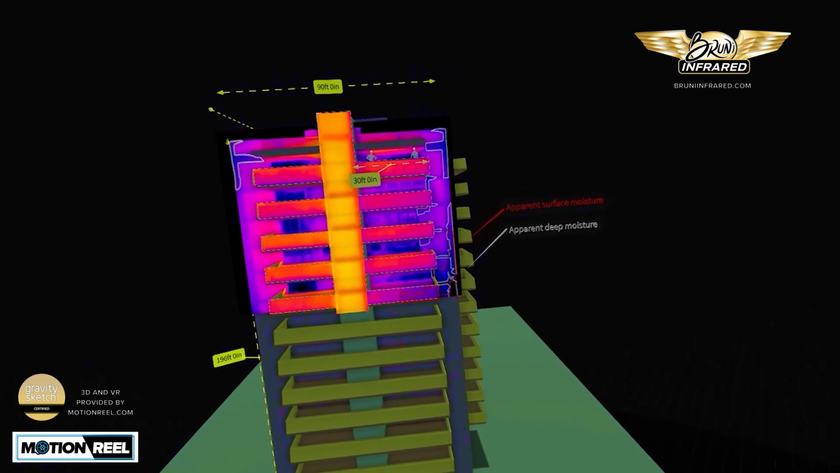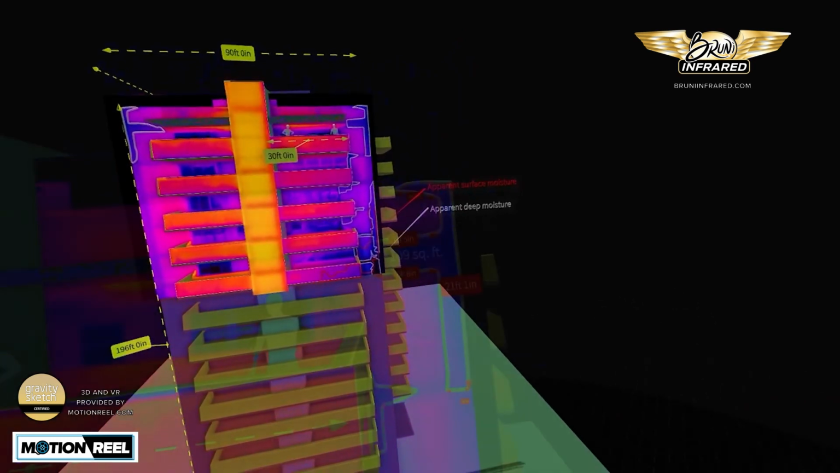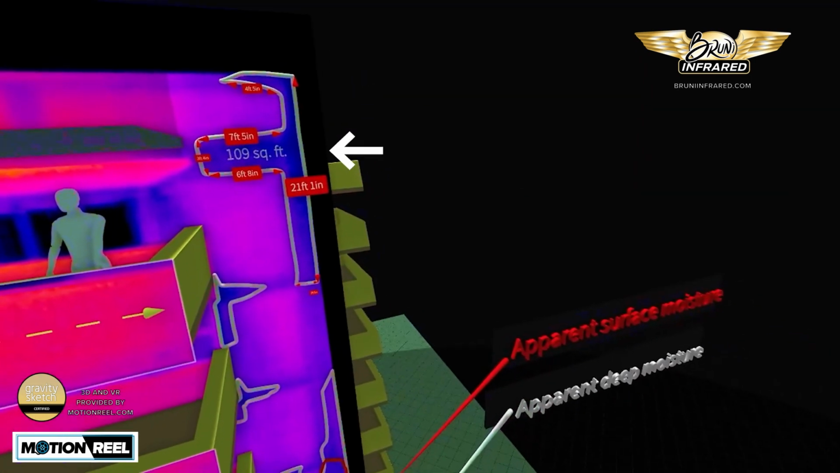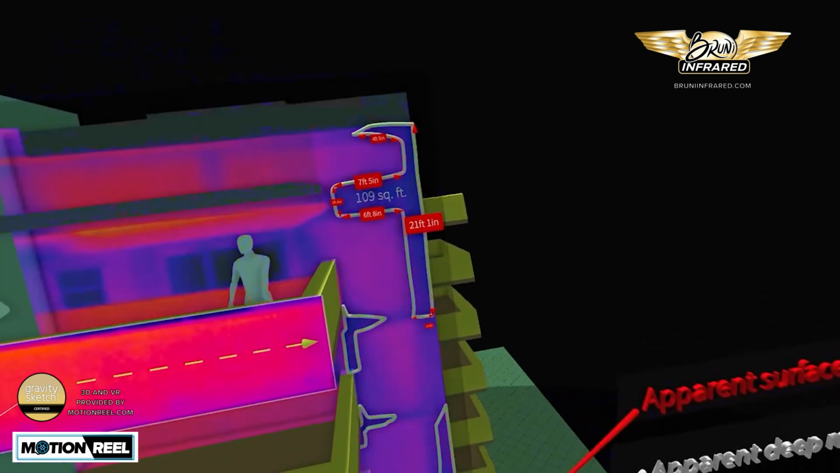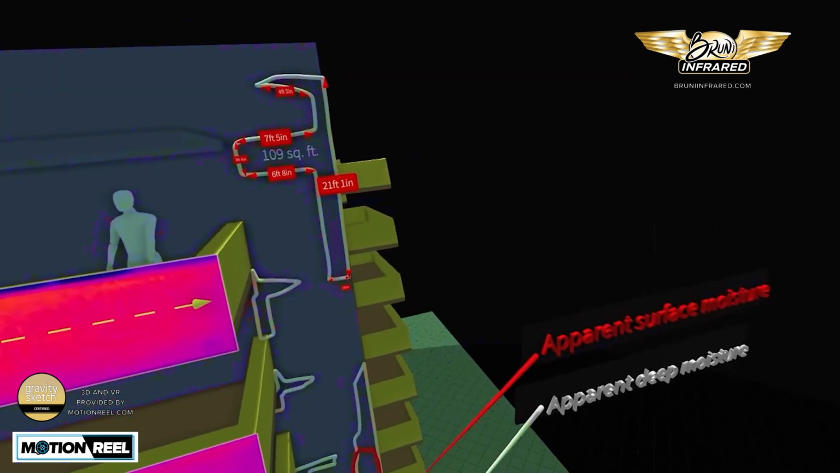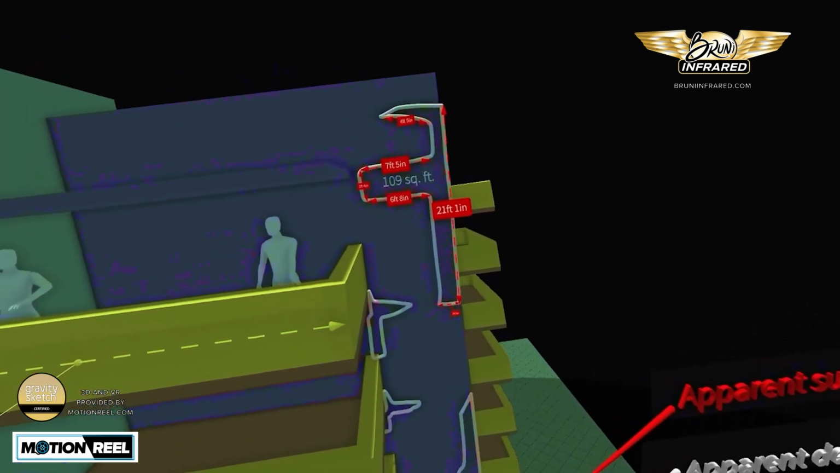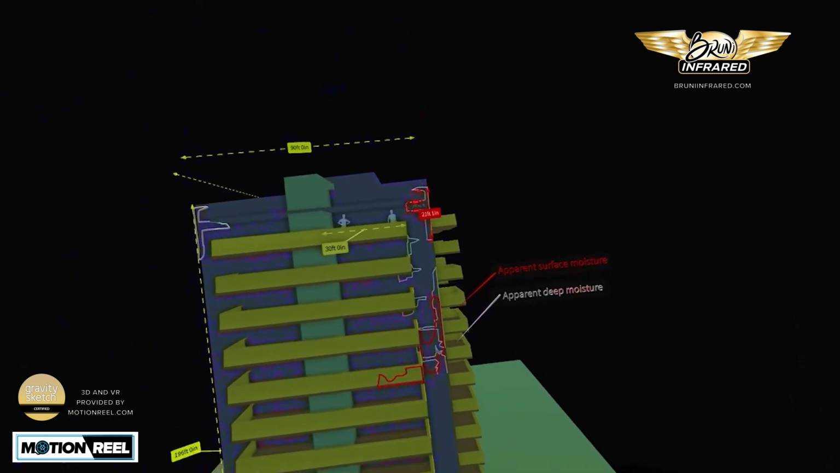And measurements are important for the building itself. We also measure the cold thermal exceptions. We measure them in square feet. That's how they can be repaired. So we'll ultimately have a total square feet of all the damage on the building, or that side of the building, or that wall, or that area. Now the layers have been taken away, and just the model with the measurements and the markings on the wall, and there you have it.